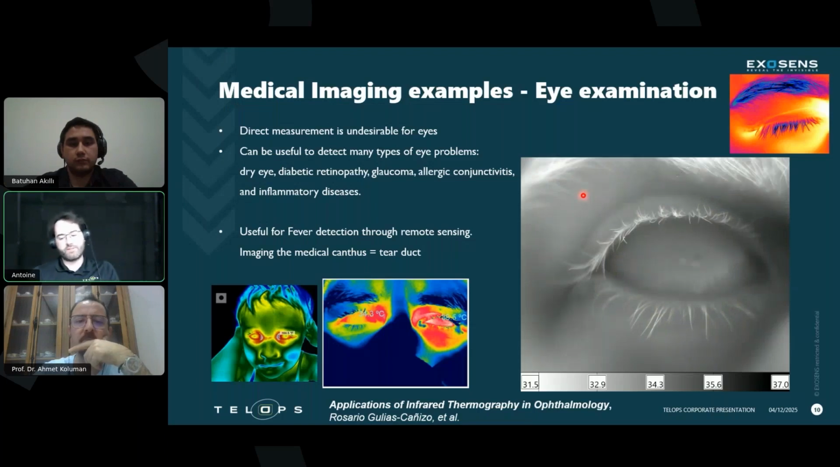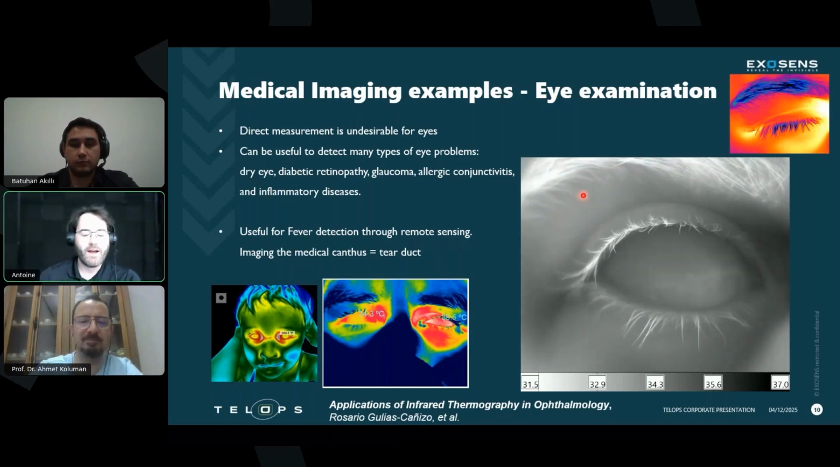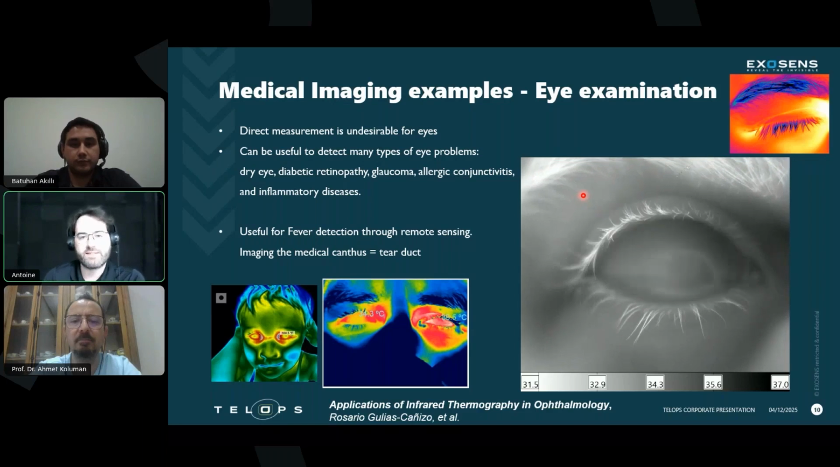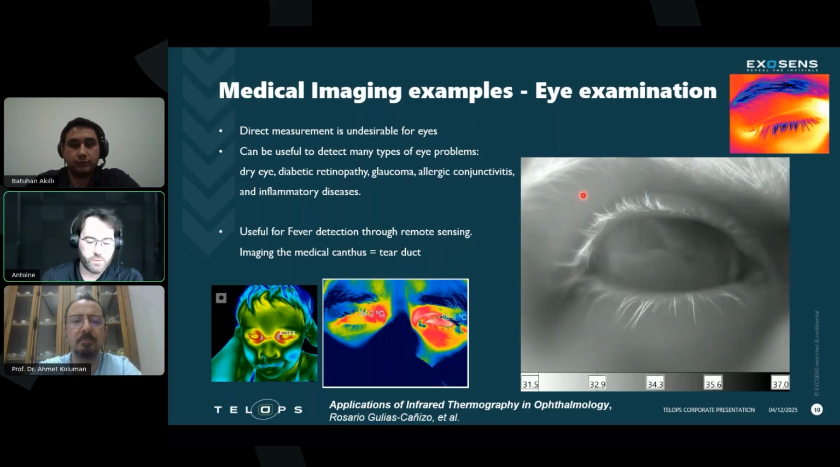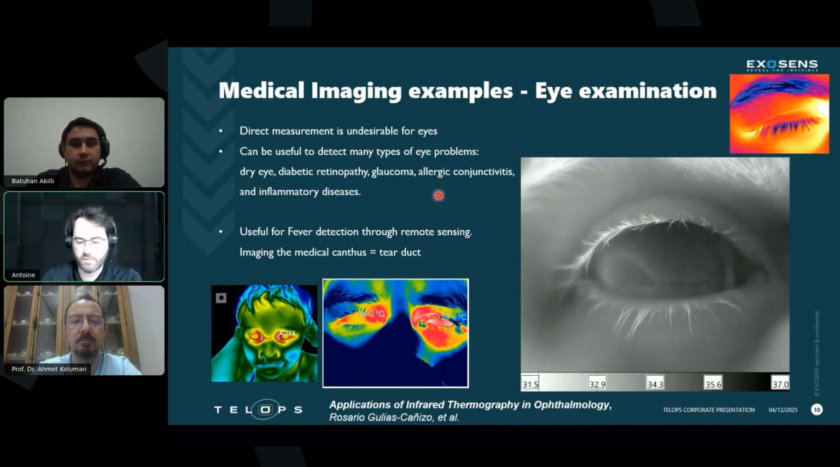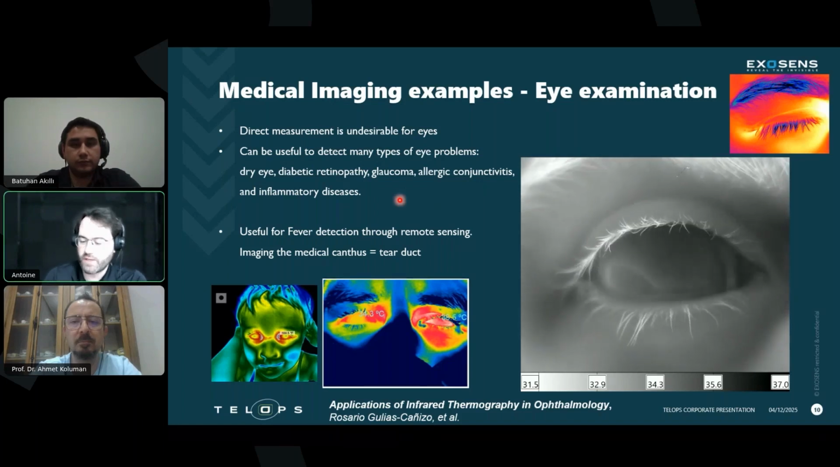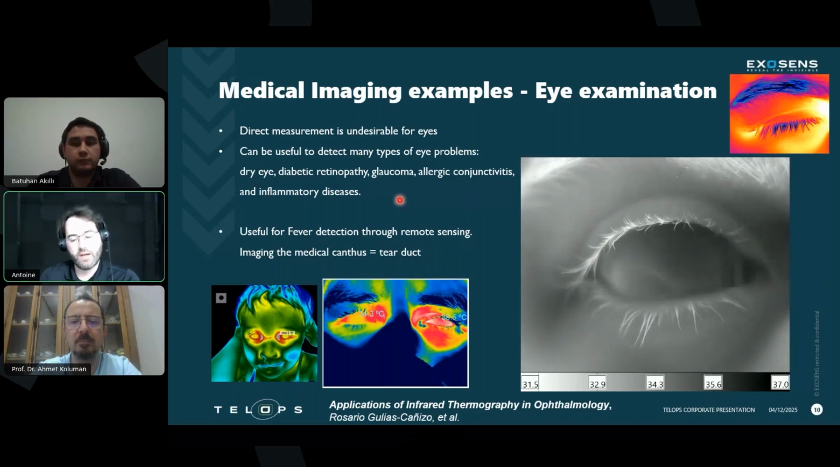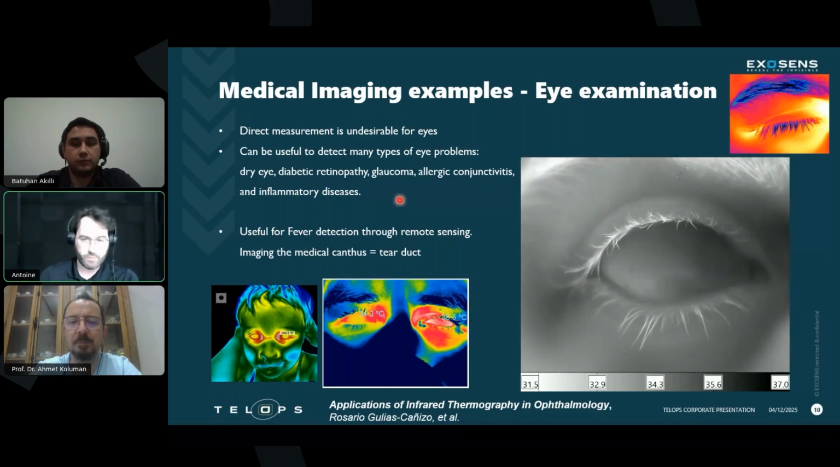Eye issues is a great example. Sorry for the slightly creepy video here. But there are so many measurements and diagnostics or screenings that can be done for eyes with thermal imaging. So we have dry eye, diabetic retinopathy, glaucoma, conjunctivitis, inflammatory diseases. Inflammation is a typical good indication of different diseases, and because it's inflammatory, you have a difference in the thermal signal coming from the body tissue, not just for the eye, but anywhere on the body.